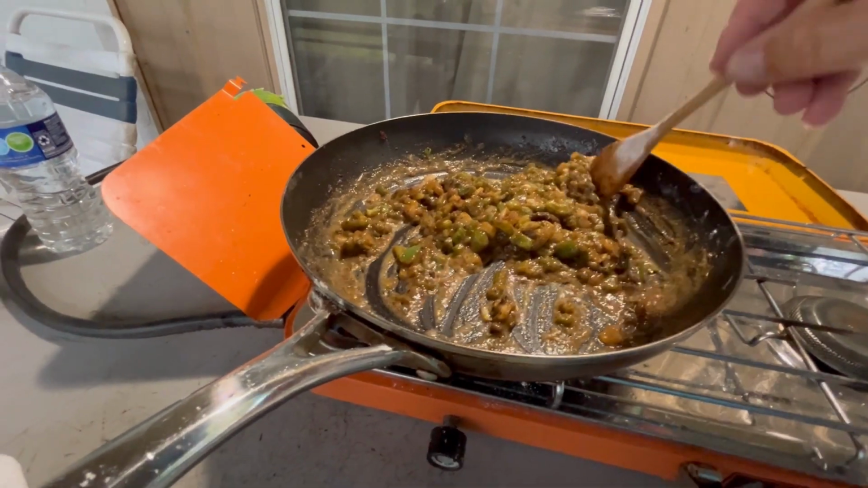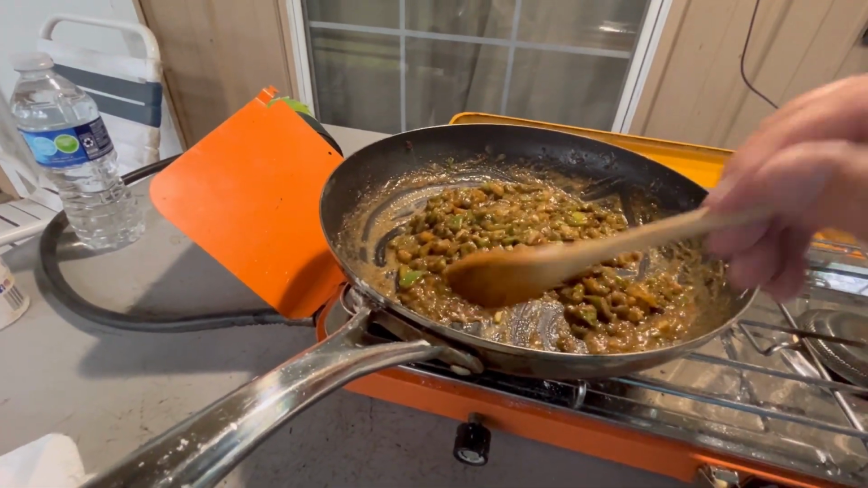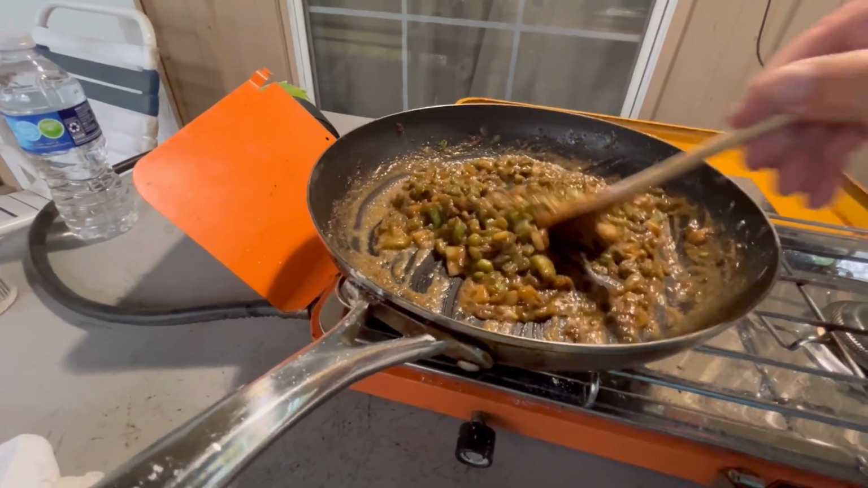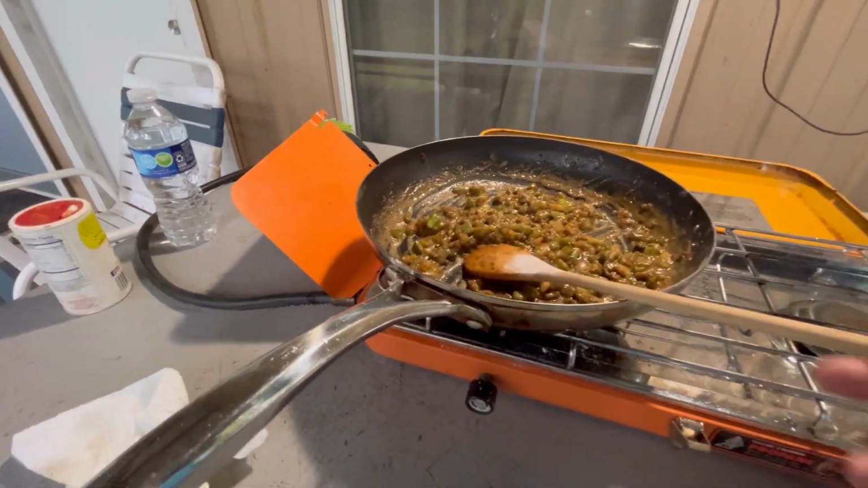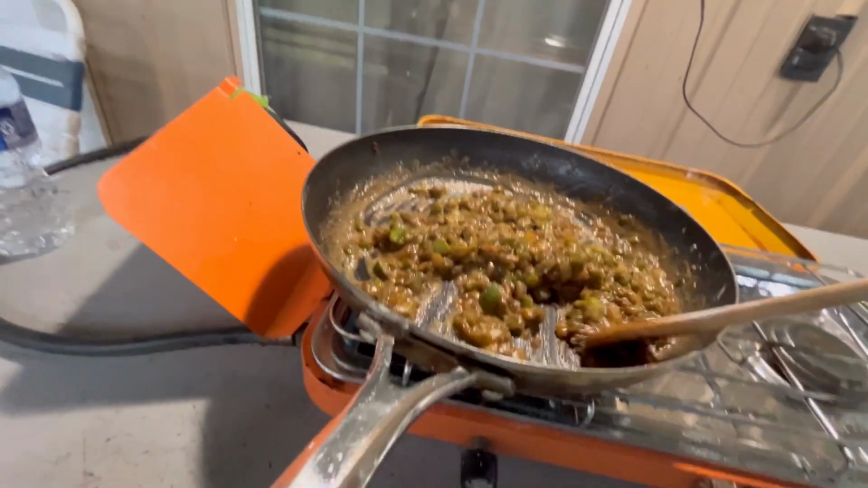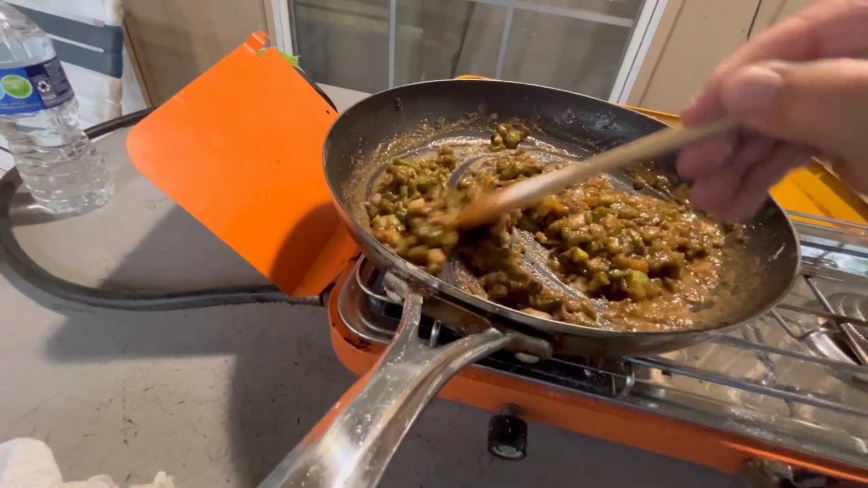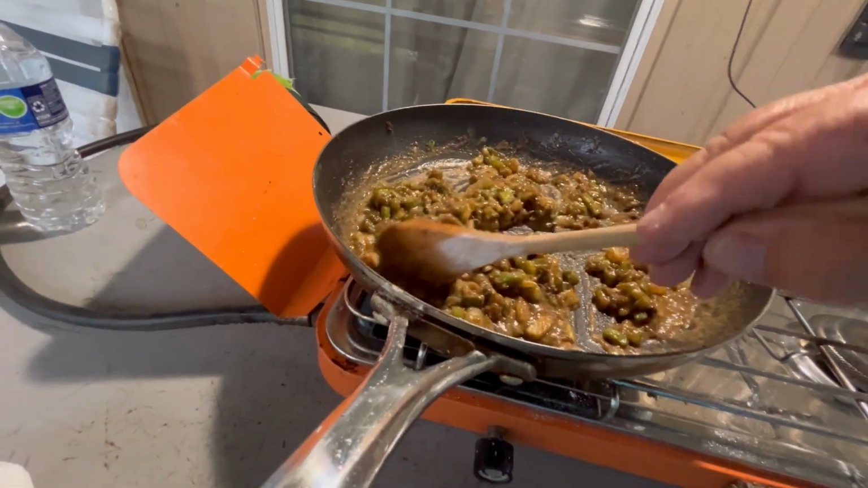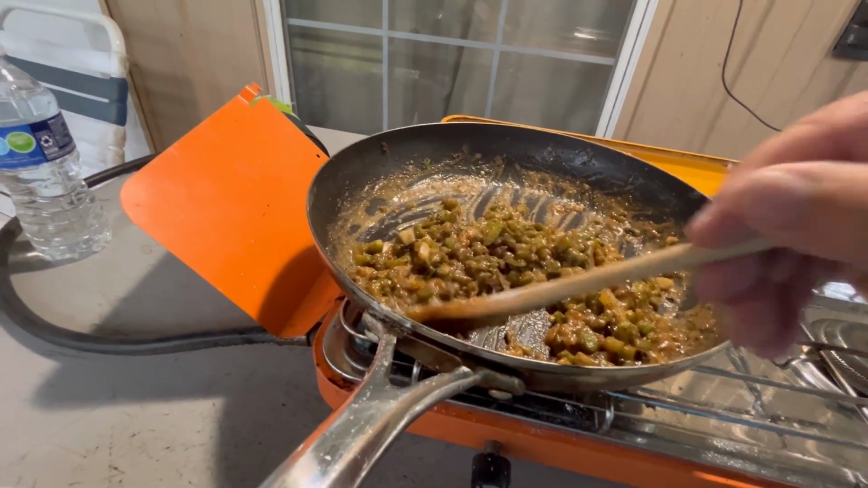And this is kind of like the basic of all Cajun roux. All of them have the Trinity in there with some oil and flour, and that's how they make it. Keep it stirred, keep it stirred.